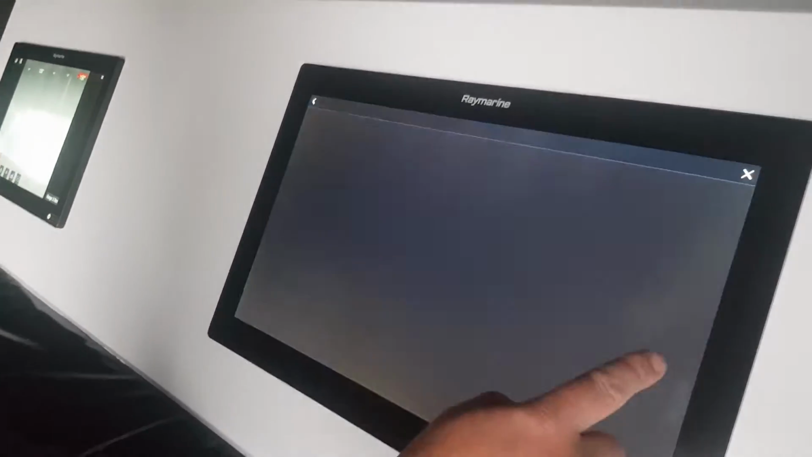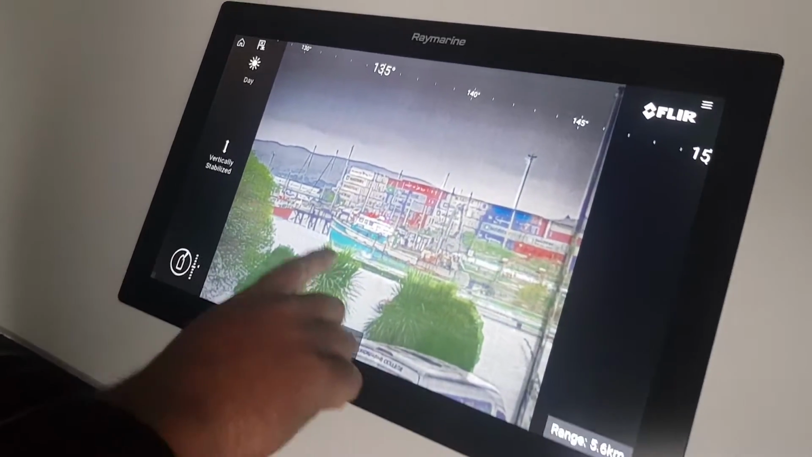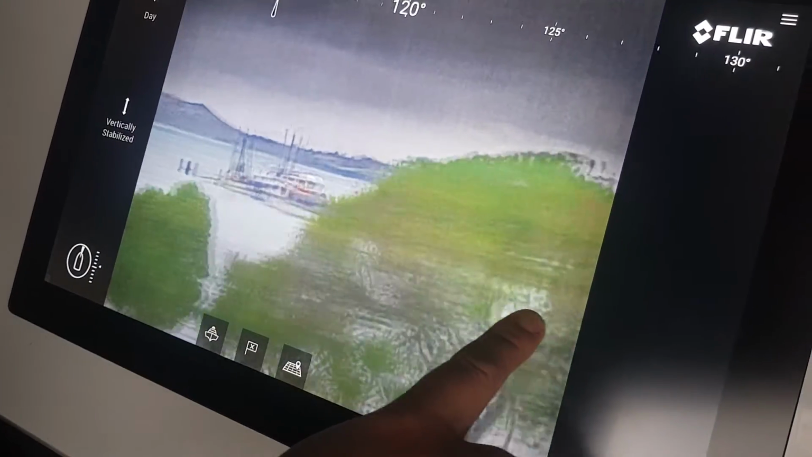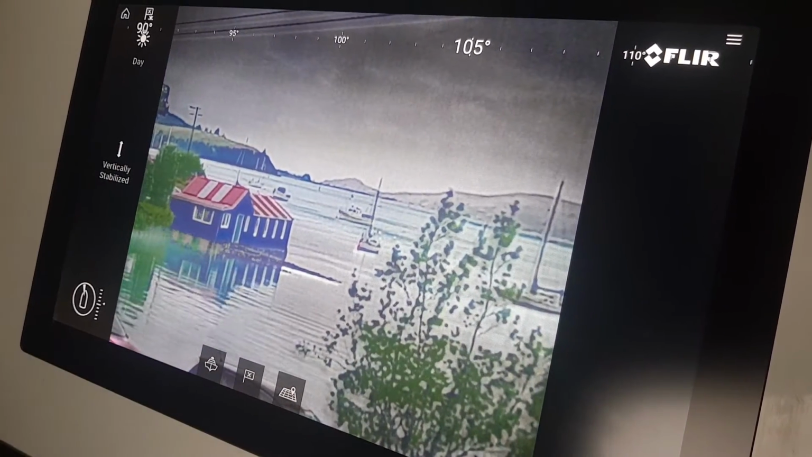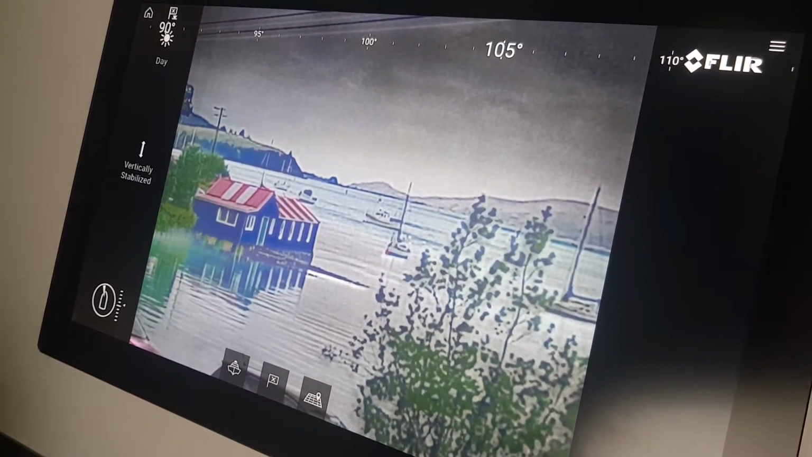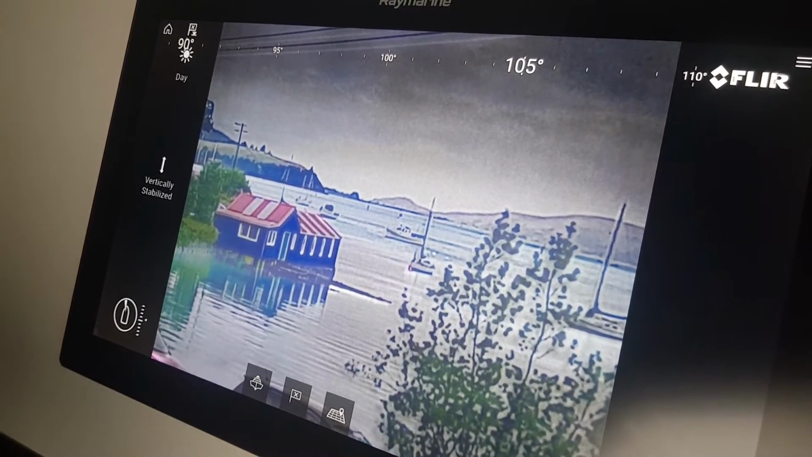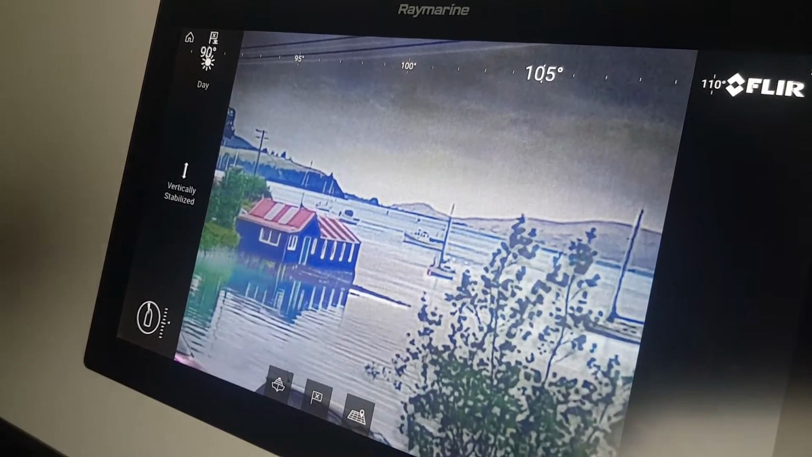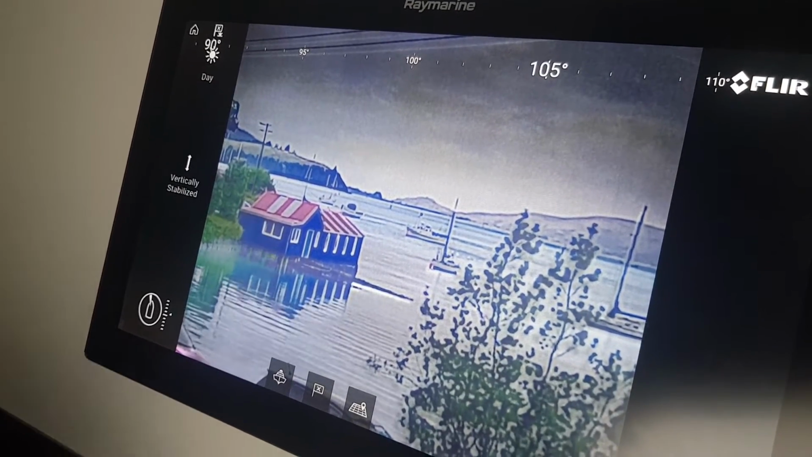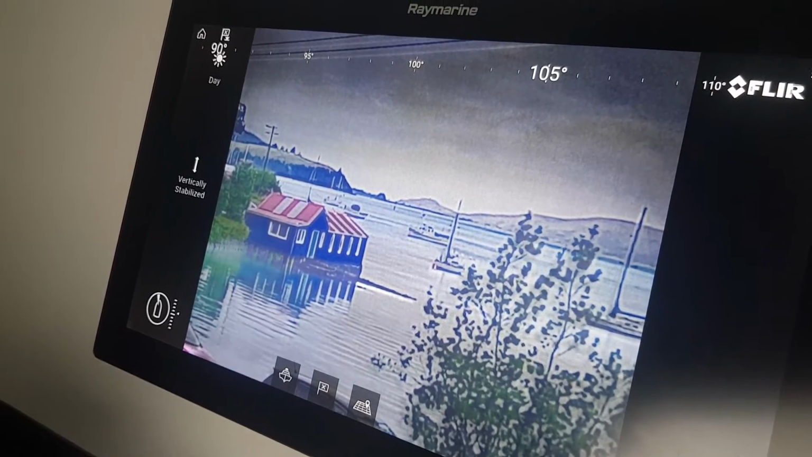What that basically is, it's a thermal and visual overlay, and what you can actually do is isolate the color. It gives a real nice image. Obviously looks a lot more like what you'd normally expect, but it also means that in situations where there's low light, you can pick up navigational markers, whether they be port and starboard by the red and green lights on them. So it basically means that you can navigate a lot easier.